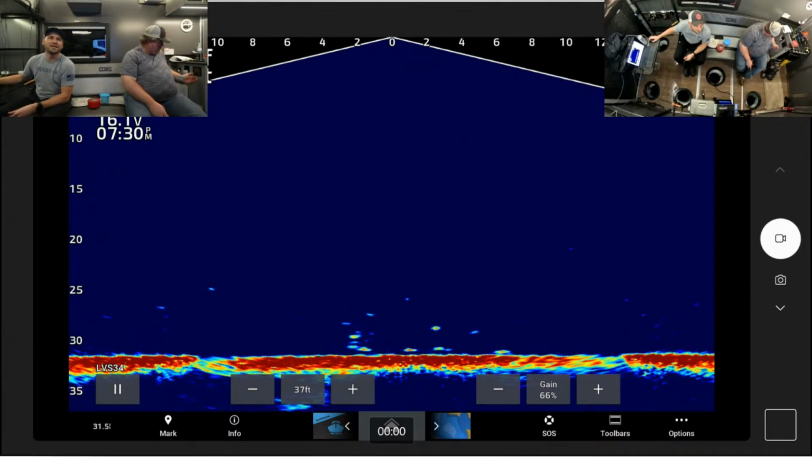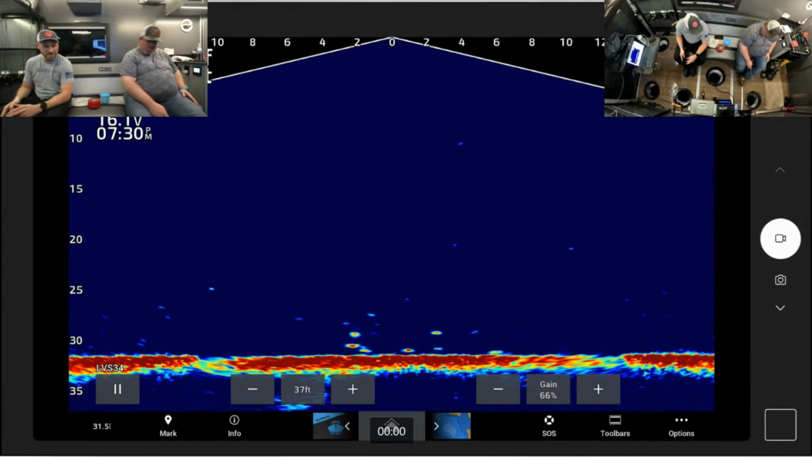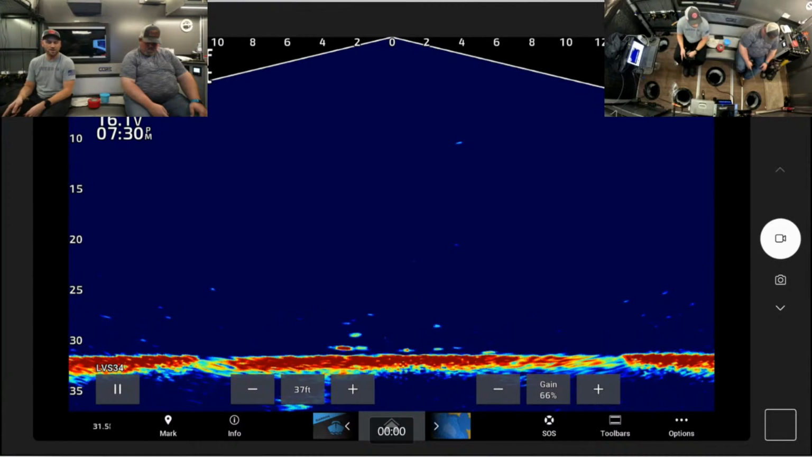Charging with solar during the day? I could, but no, I don't have a solar setup on this one right now. Cook some big crappies if you catch some. Yeah, if we catch more eater-sized crappies, for sure.